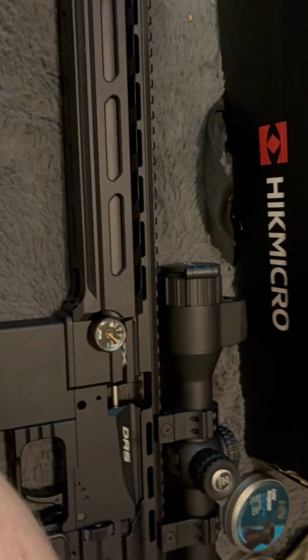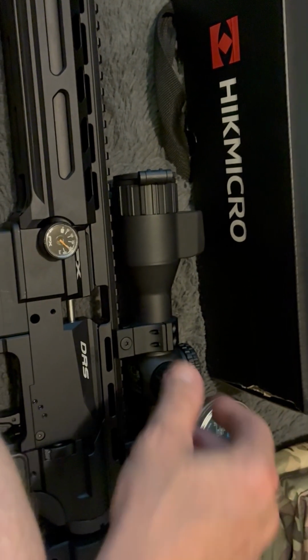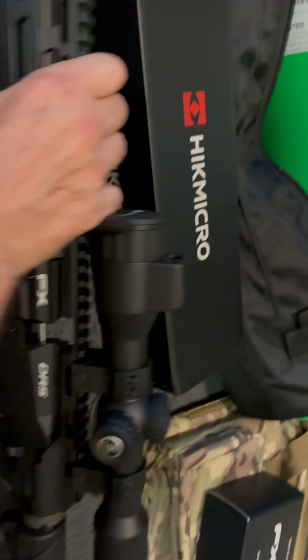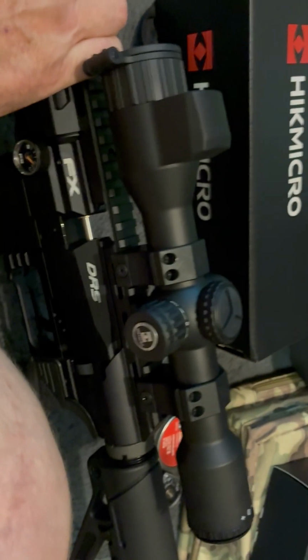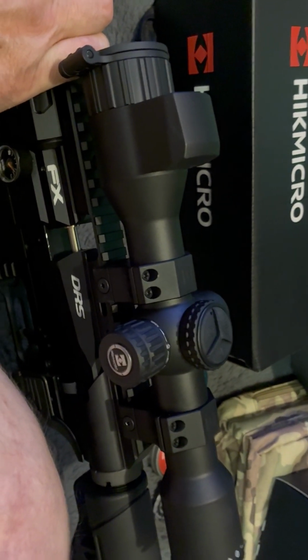What else? Yeah, it's a good piece of kit. The battery setup and everything is in here. You have an internal built battery as well. Both batteries in it probably last, I don't know, they say probably 9 hours, 10 hours or whatever it is, normal thing.